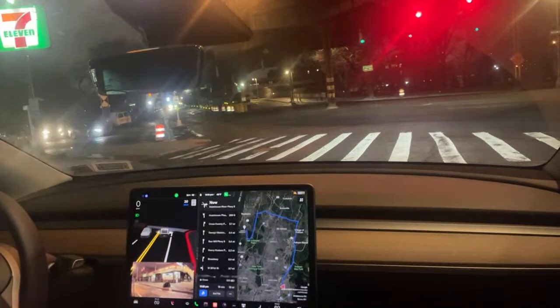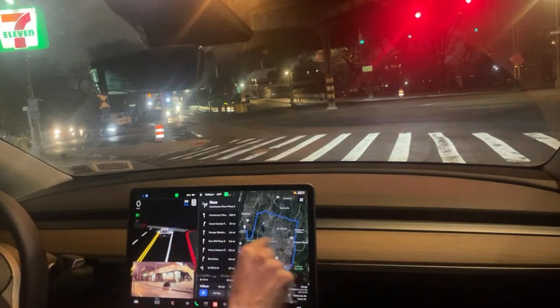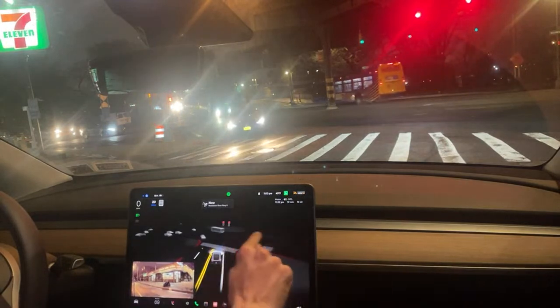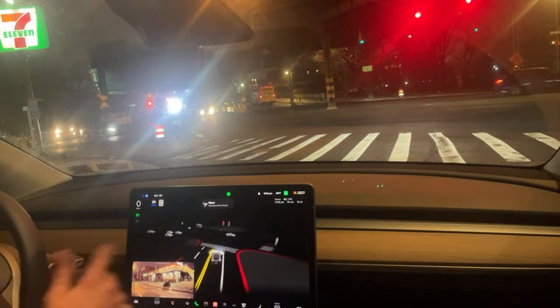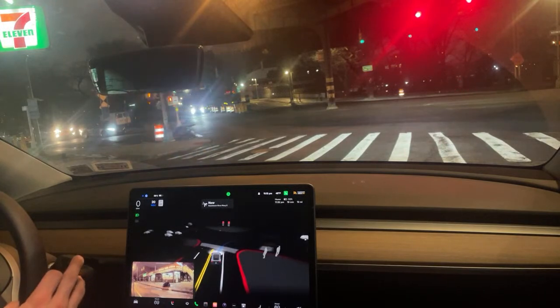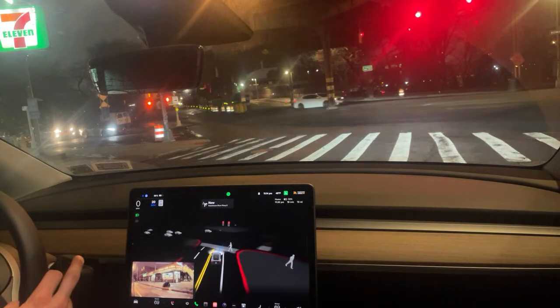This is a really interesting right-hand turn here. We can make this big. We're going to come wide, and then we're going to make a sharp turn going towards the highway there. I hope it could do it. It looks like it's looking around, trying to guess where the other side of the road is. It's kind of out of the visual. There's a person crossing right here. The light's still red though.